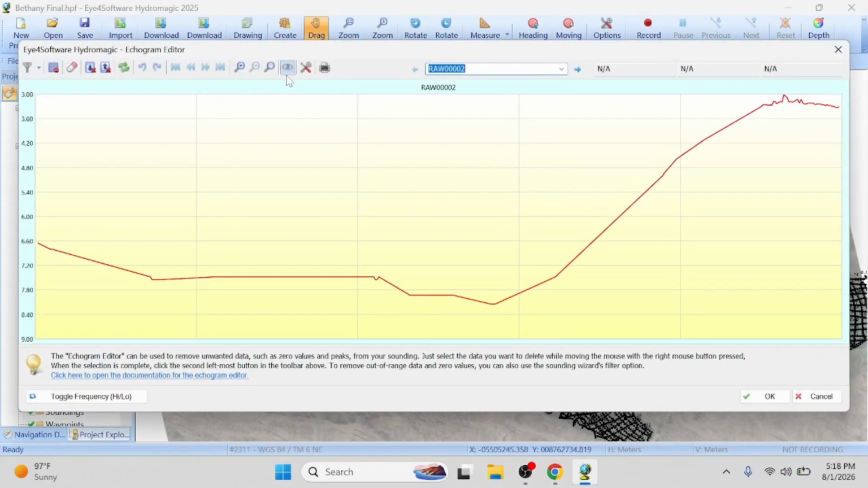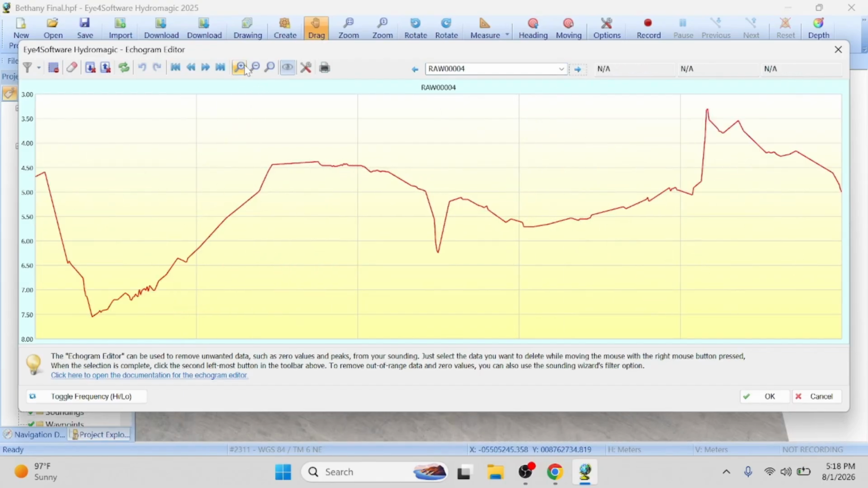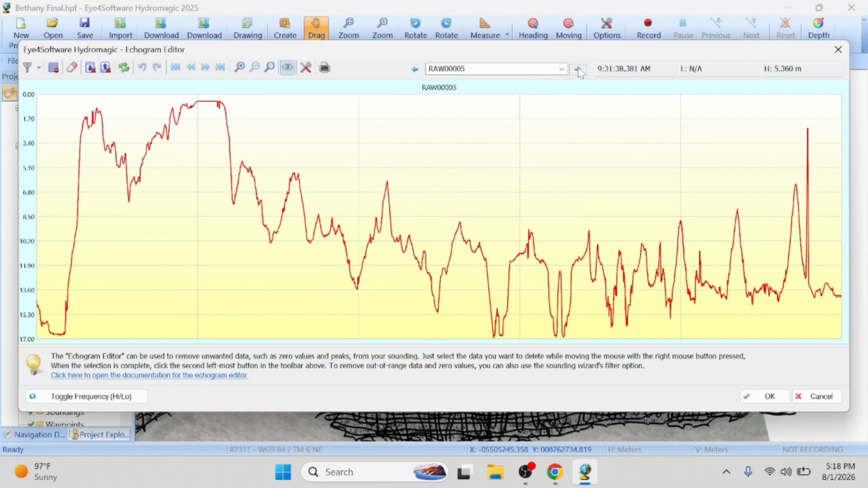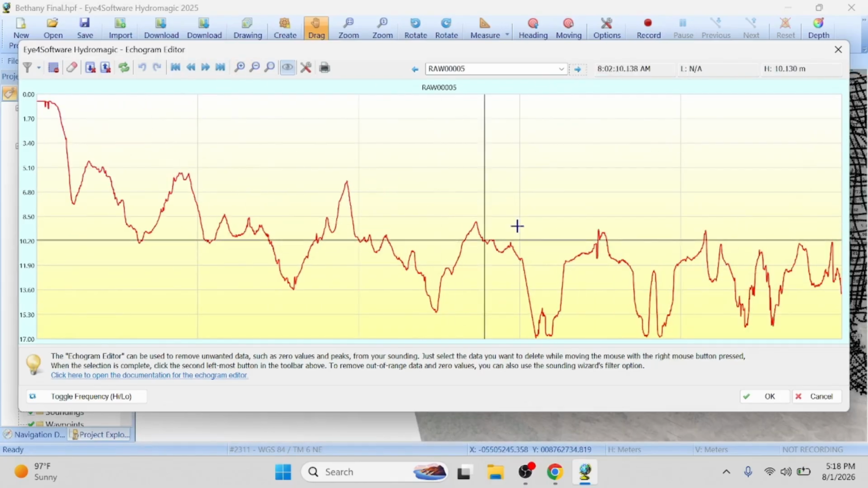So this is where you can edit individual points. If I zoomed in, it looks like very individual points. This data is pretty good. I'm gonna be honest, it's pretty good data.